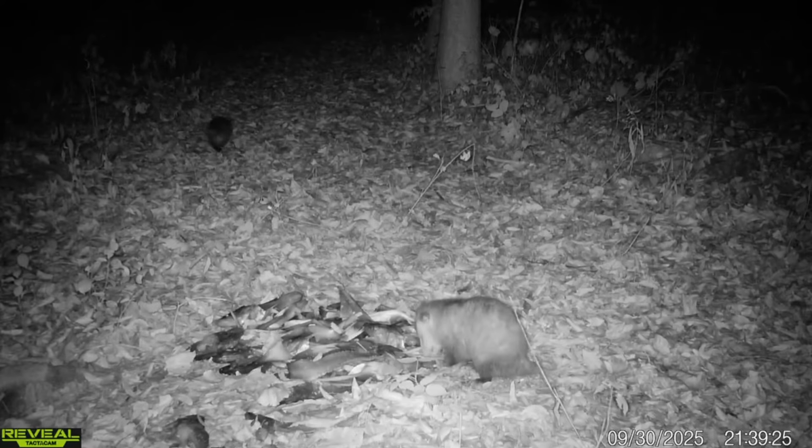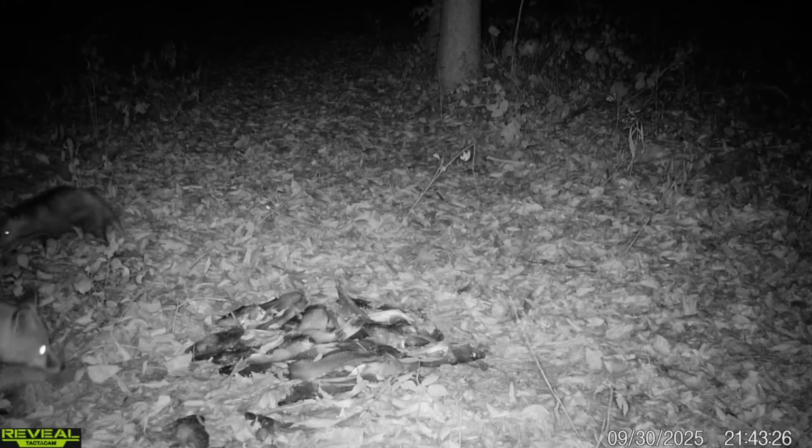As the possums were here, we started having some other visitors make their way to the pile. We had some skunks, we had some fox. That footage is going to be coming up in just a second here. If you look on the sides, you'll start seeing some other animals make their way in. Here comes a fox right now, and he kind of chased off that possum.